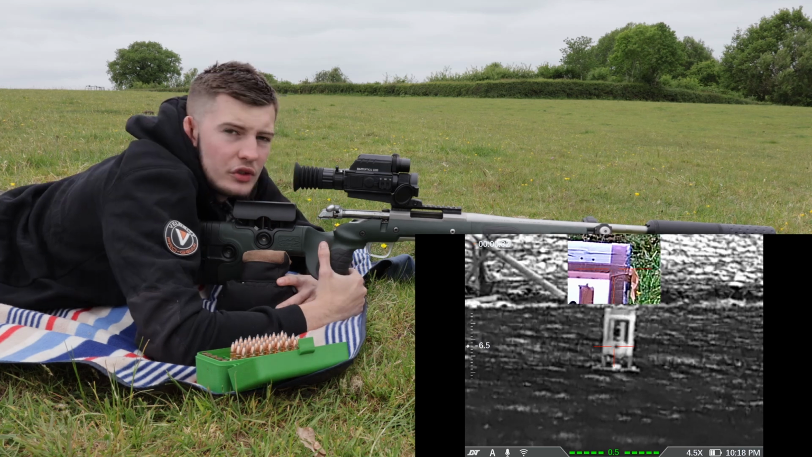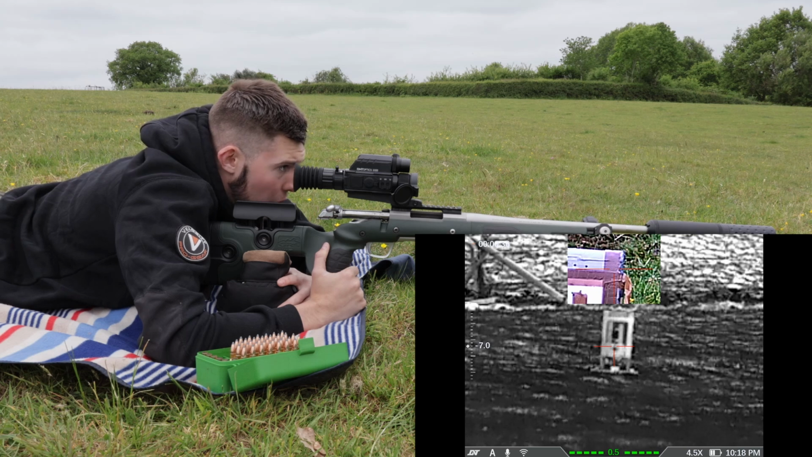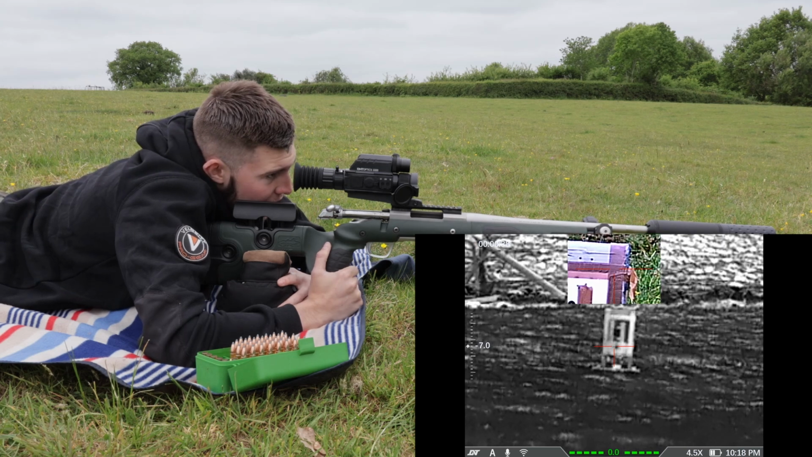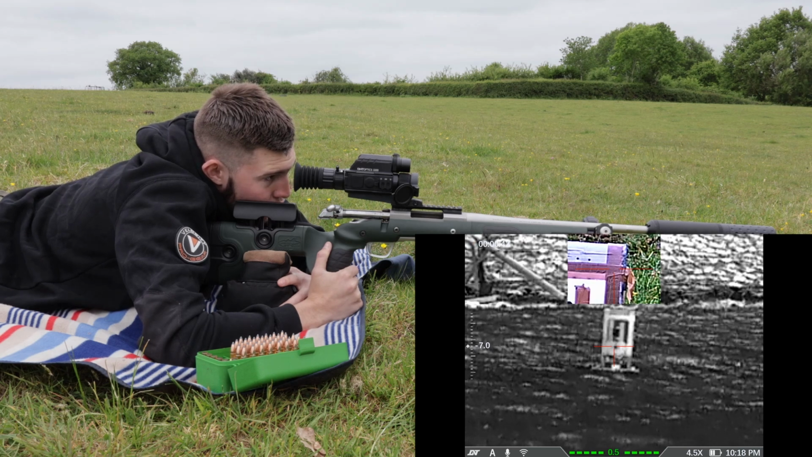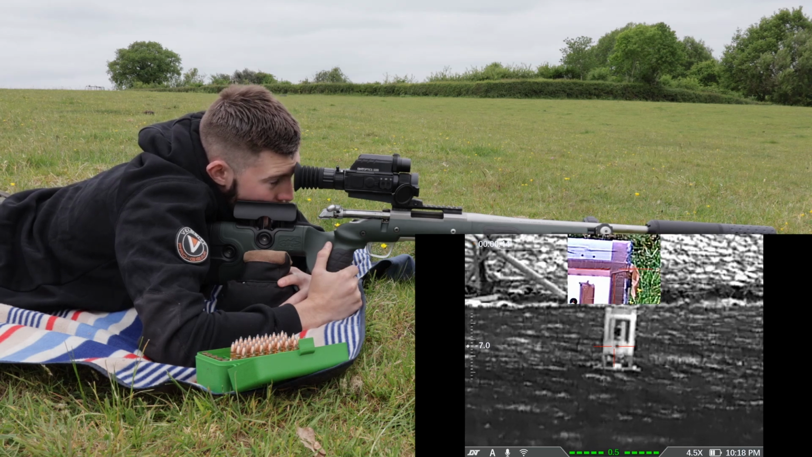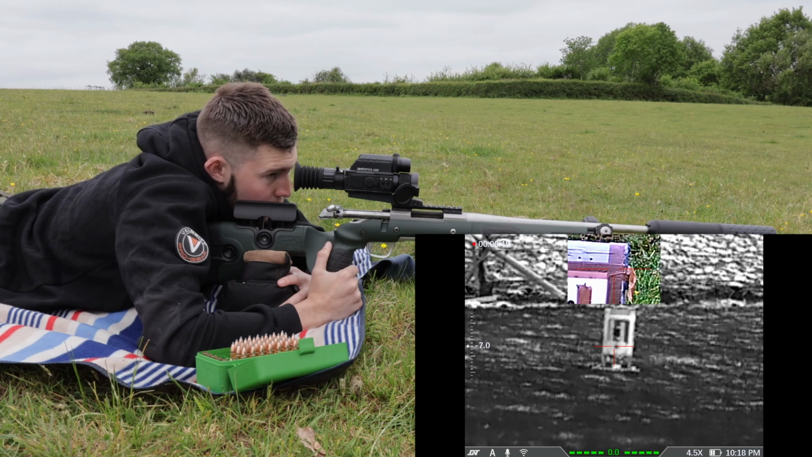So I think what I'm going to do to start with is aim at the bottom bit where I'm aiming with the thermal, and then I think, theoretically speaking, it should be hitting where the picture in picture one is aiming, and then we can do an adjustment.